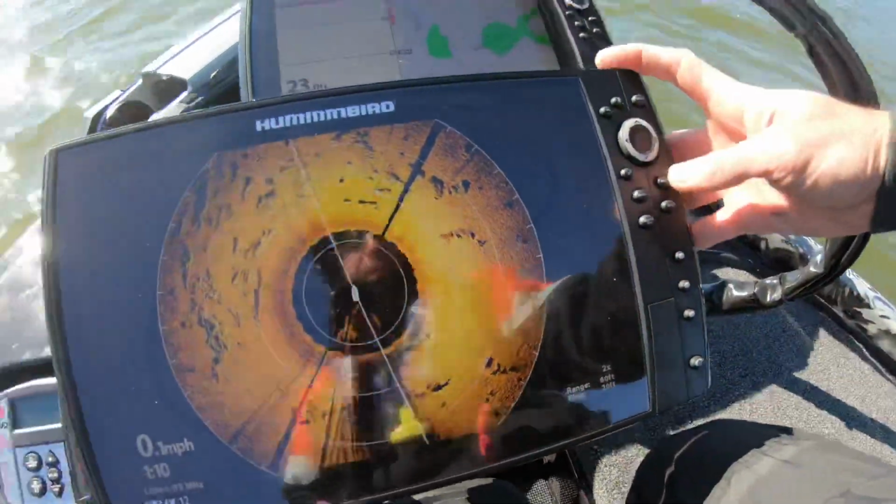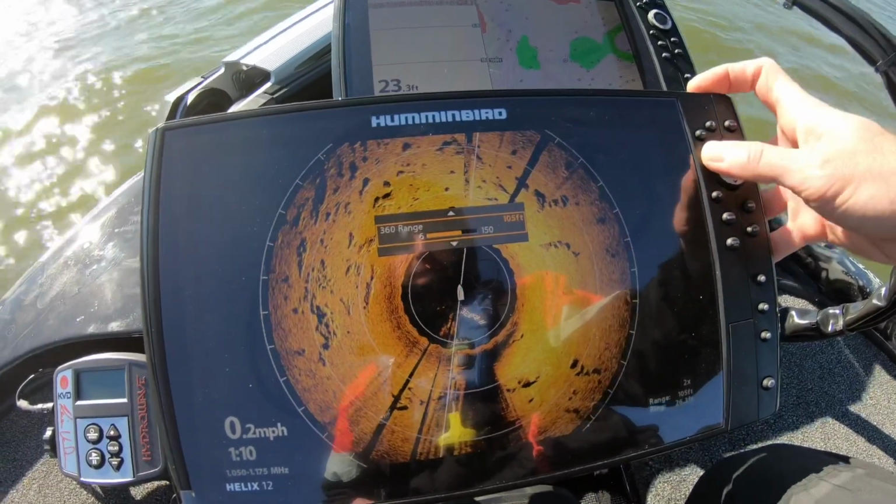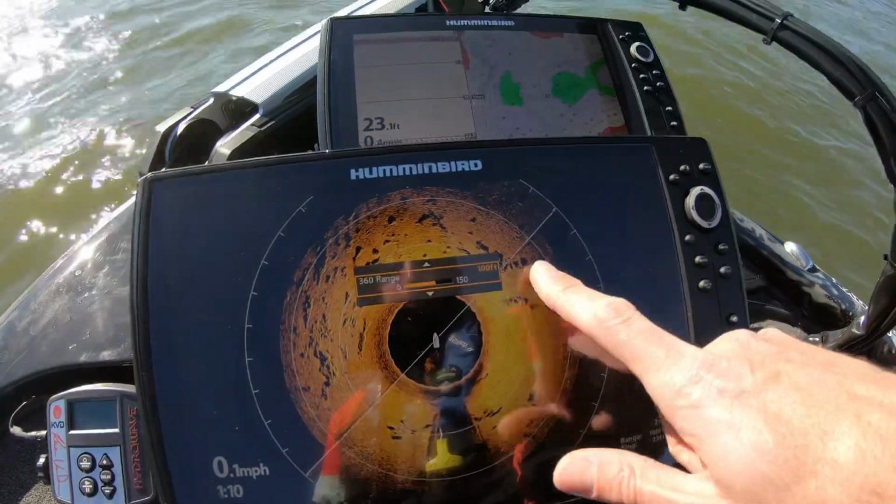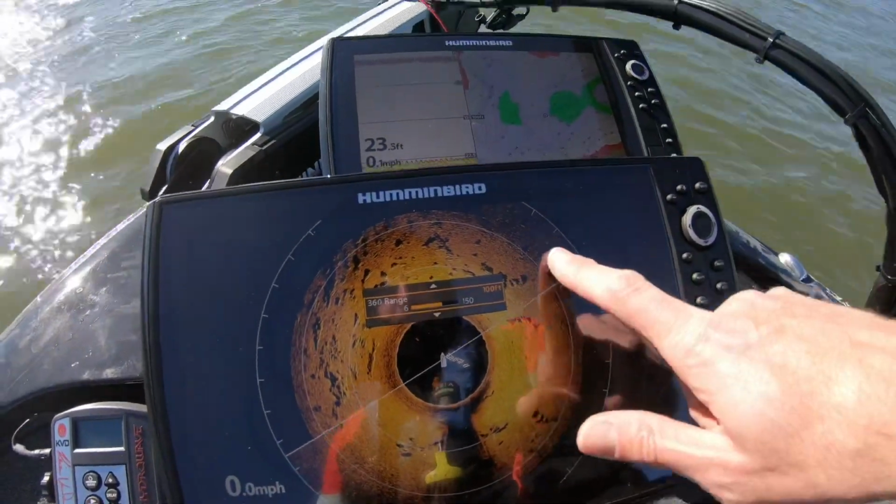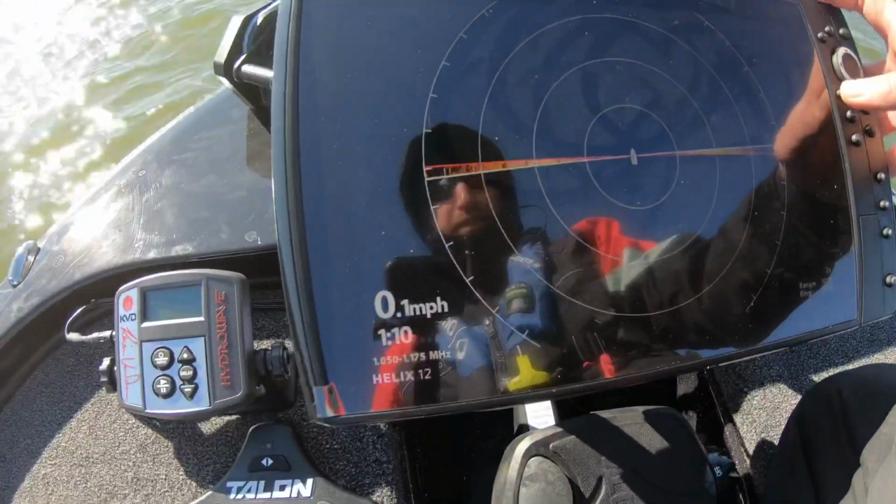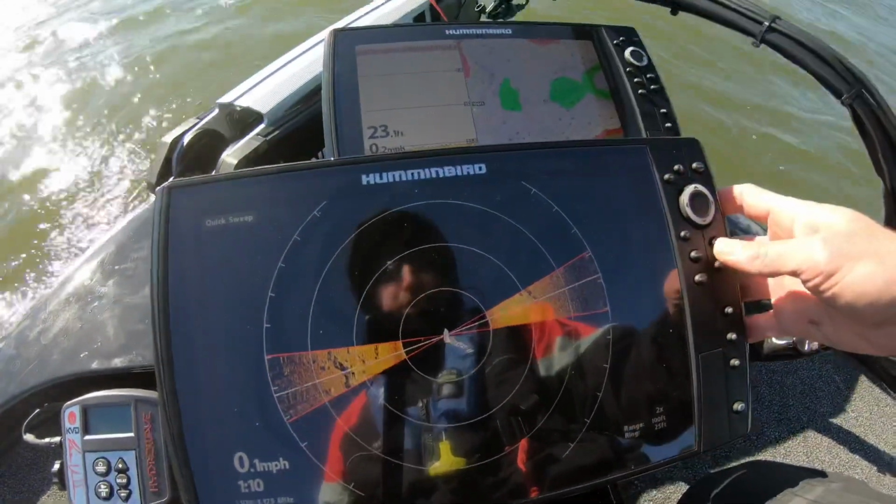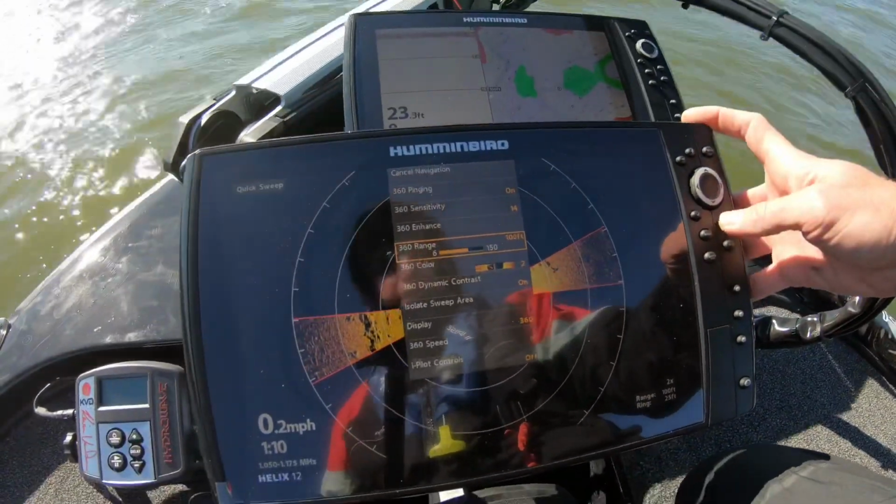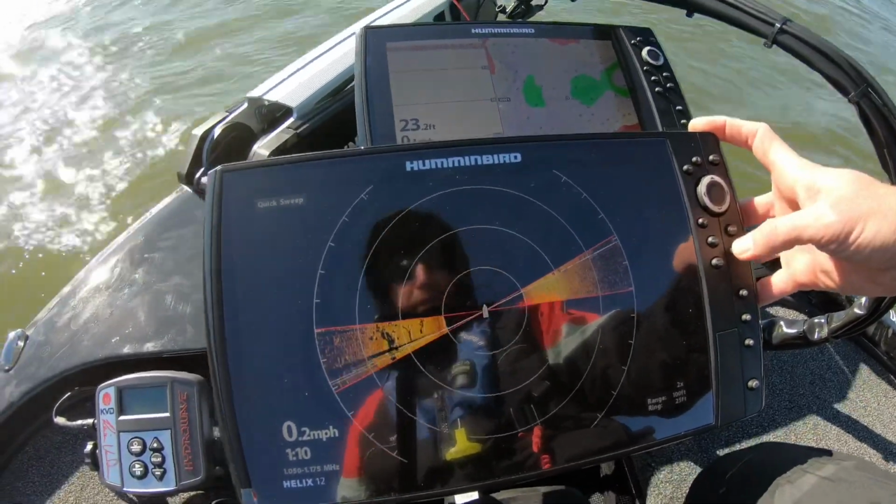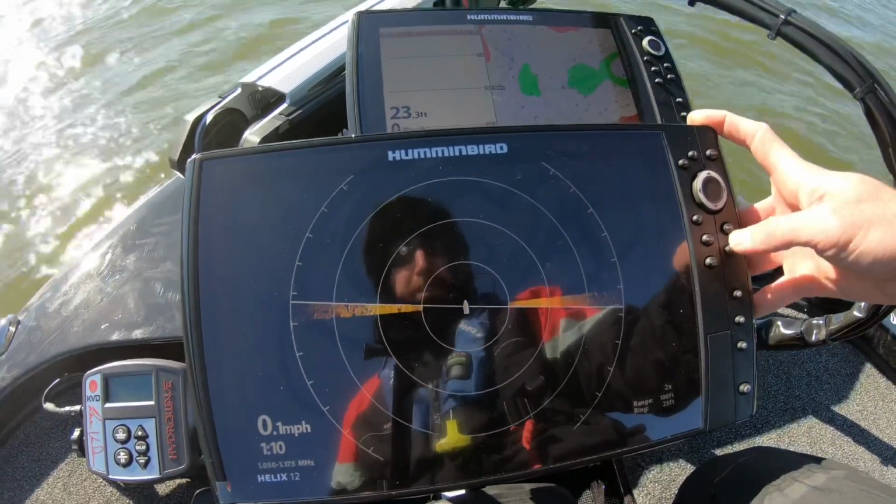We got it on an 80-foot range. Let's bump that up to 100. See what our picture looks like. The only thing, the further out you go, you can see it gets a little bit darker out there. If you want to switch that to a, see, I didn't mean to do that. Still learning. Isolate sweep area, I want to turn that off. There we go. Just had to hit it again.